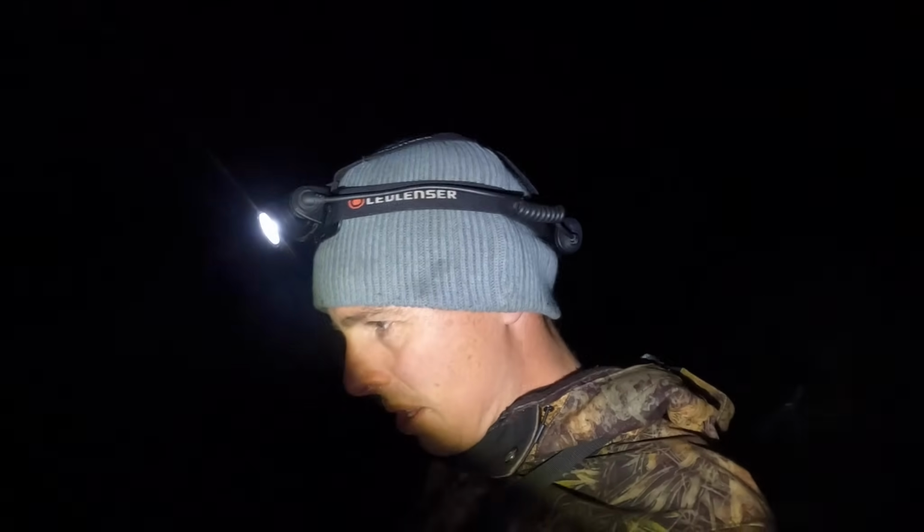Over here. What do we got? It's hard to tell whether it's red or fallow. But it looks like this one is a red. And he had antlers. I could see antlers when I shot him through the scope. Actually, he's got alright antlers. Holy shit. He's actually quite a nice one. Real nice one. Oh, that's crazy.